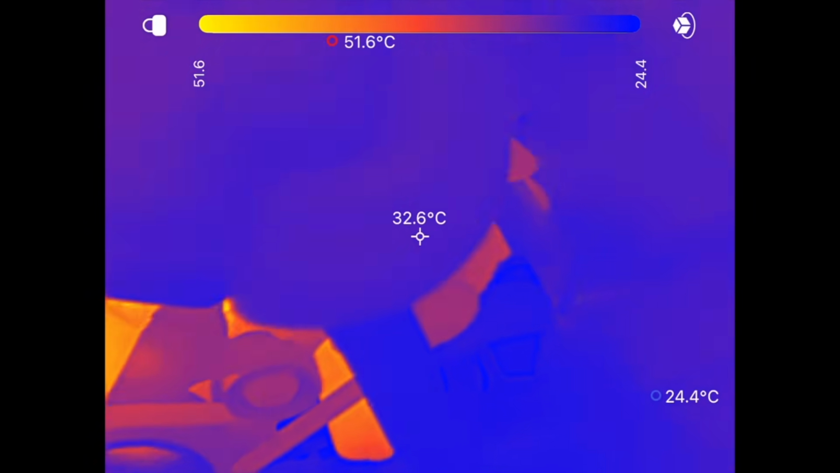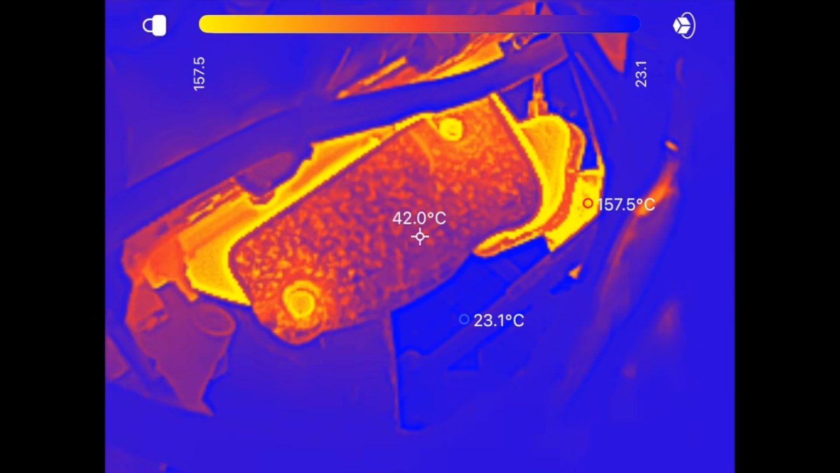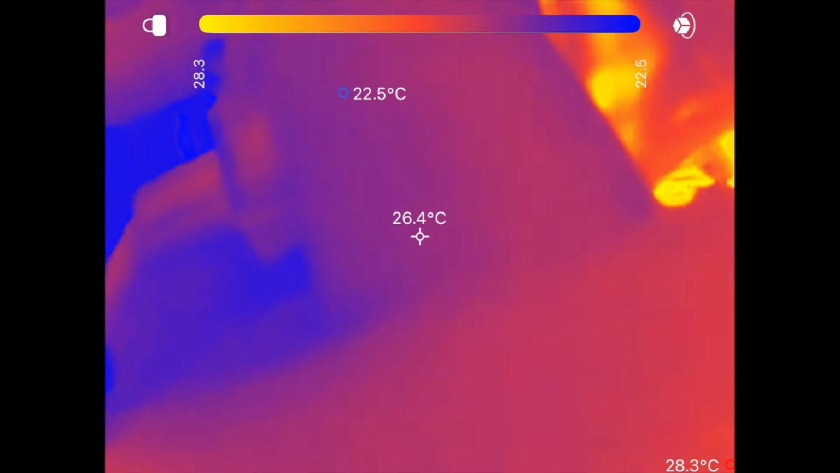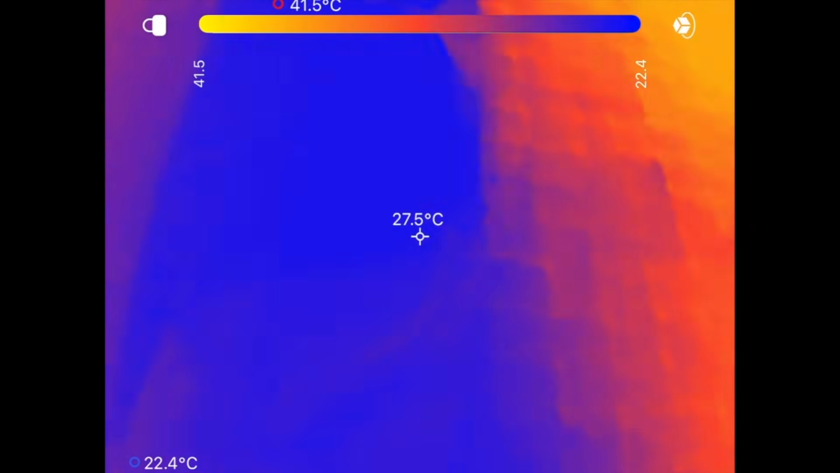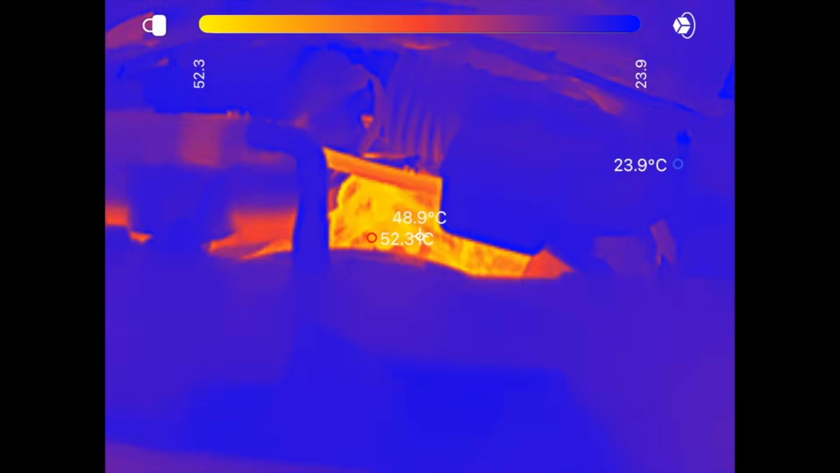But if you've got a problem, maybe a thermostat issue, and you can't see any coolant coming through, or can't determine if any coolant's coming through the hoses, you can use this to check if it's flowing once the thermostat opens, which is a pretty handy thing. And going around the rest of the engine bay, although stuff looks bright orange at the moment, pay attention to the temperature readings here because they might not be as hot as you think.